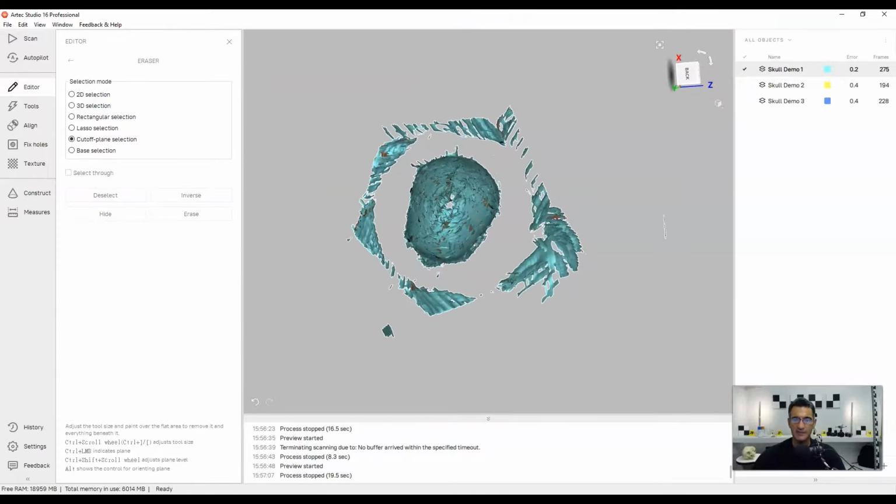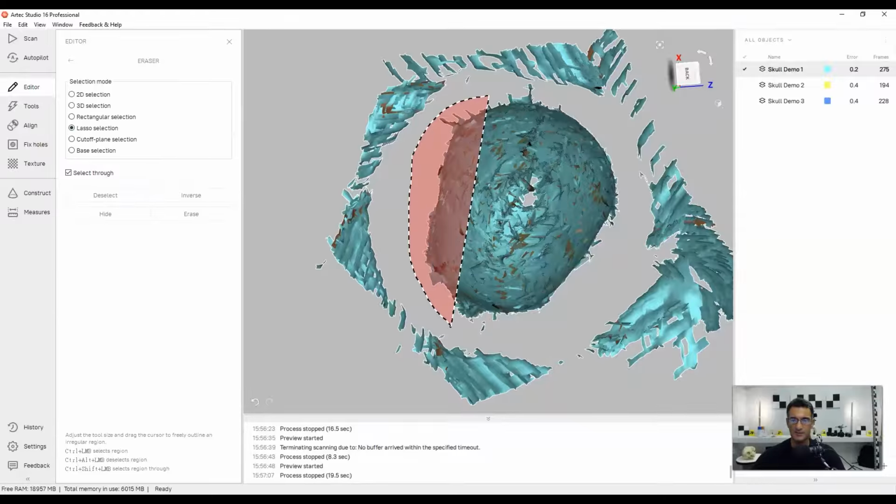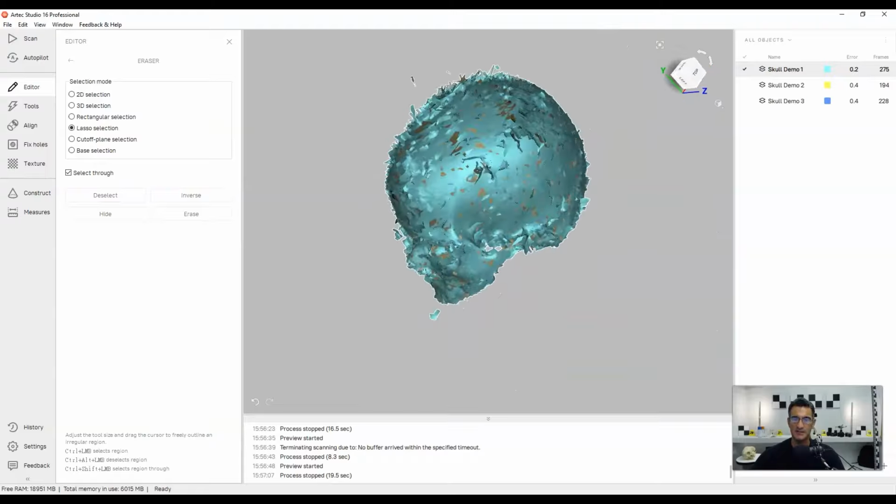Then to get rid of all this other extraneous stuff, I'm going to go to a top-down view and use the lasso selection. I'm going to hold Control and go around and select all this stuff like this, then let go. Now I don't want to delete this, so I'm going to invert it, and then I'm going to erase, and that cleans it up significantly.